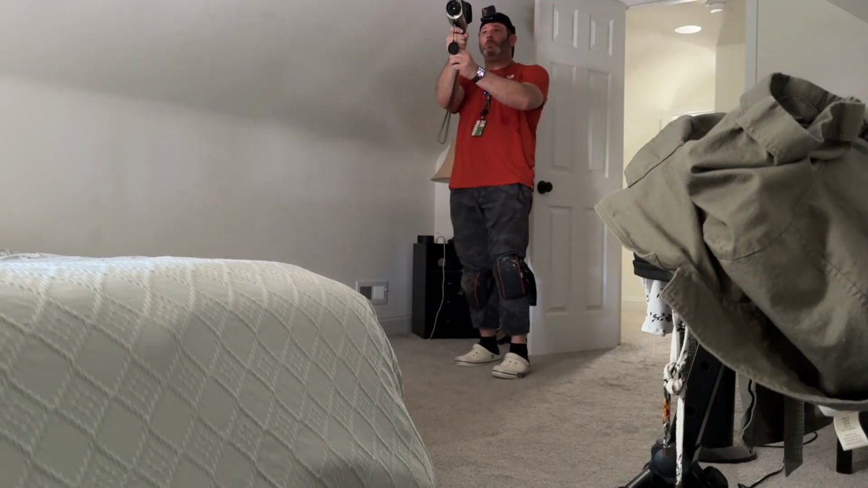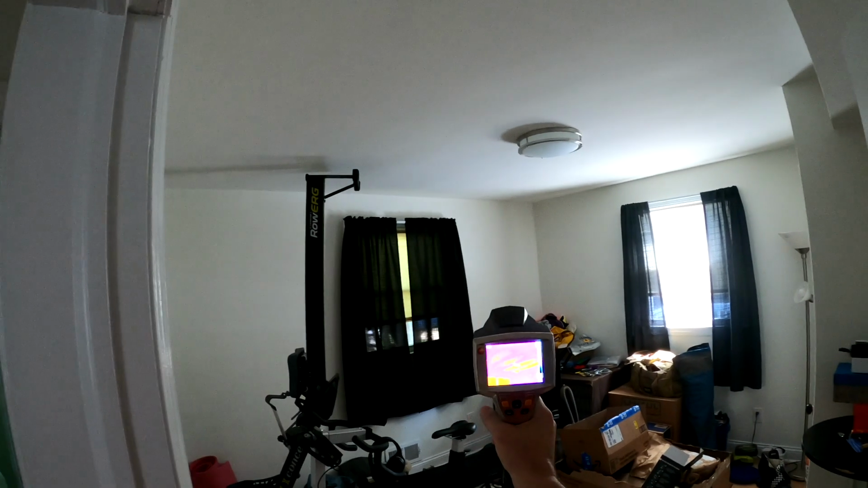The house that I'm inspecting was built in the 50s, and it appears that the upper floor walls have pretty much been standing since then. One tip off for sure that insulation is lacking is that the homeowner states that it's really hot up there. And that's usually a really good indicator that insulation is not in place.